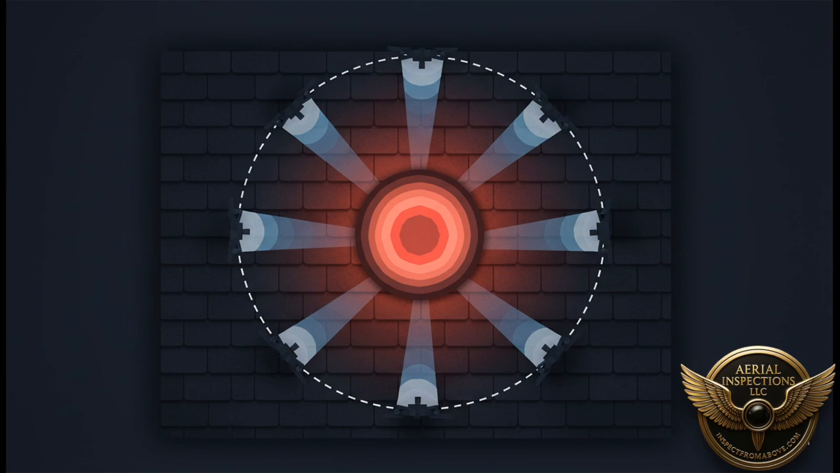And then, suddenly, she sees it on her monitor, a glowing hotspot, exactly what she was hoping to find. But she doesn't just mark it and let the drone continue. Nope. She pauses the automated flight, takes manual control, and flies a tight circle around that spot. She's looking at it from every angle to confirm it's a real issue under the surface and not just a reflection from a metal vent or a small puddle.